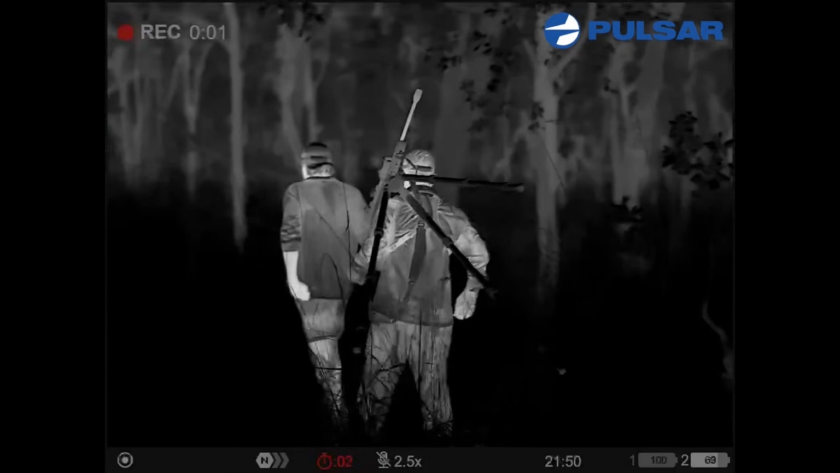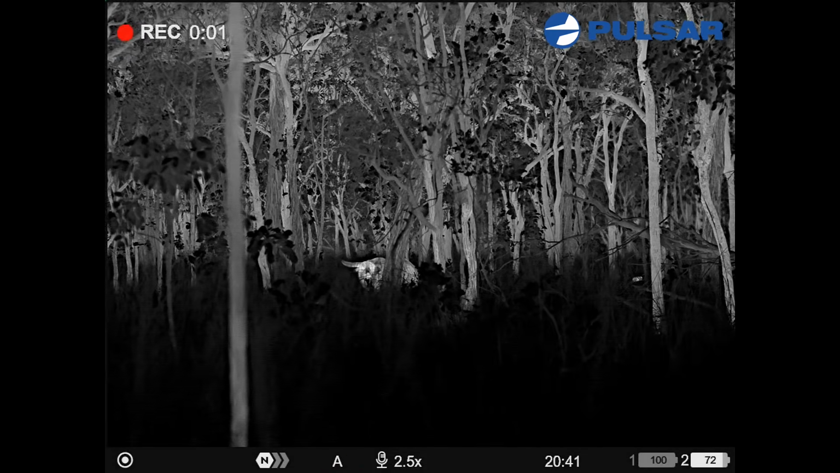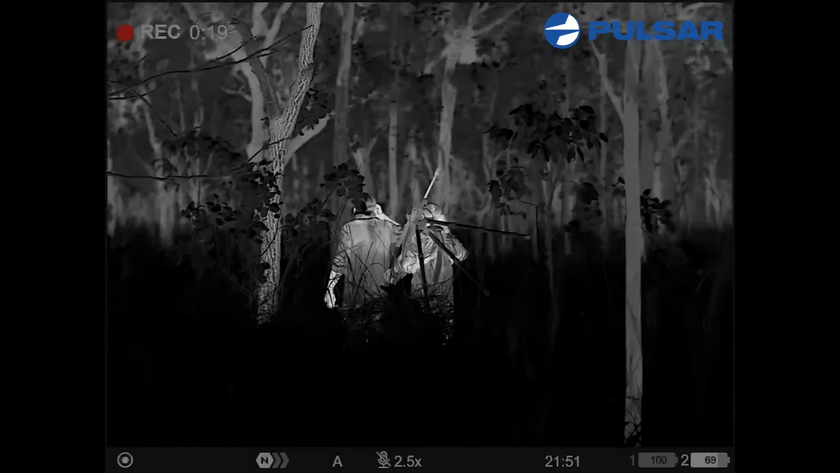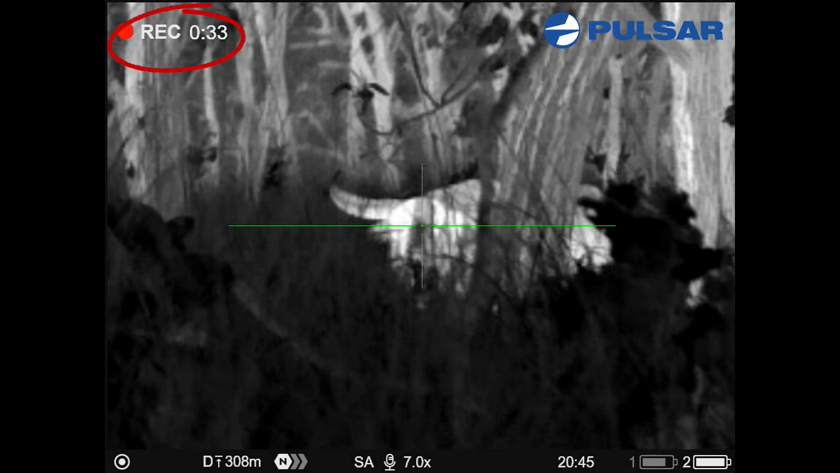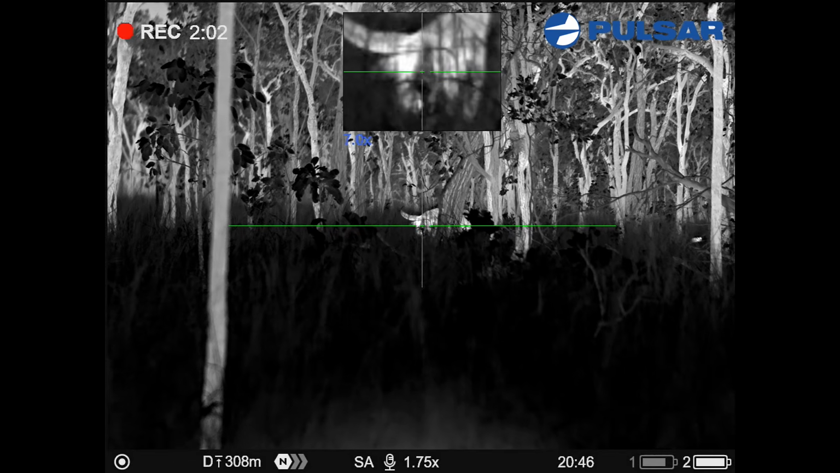We're walking in on a billabong system here. We spotted something up in front of us with the thermal. It turned out to be quite a decent buffalo bull. By this stage, we decided this fella was a shooter. Now I had to sit on that rifle scope for nearly 4.5 minutes to get the right angle for a kill shot with the 308.